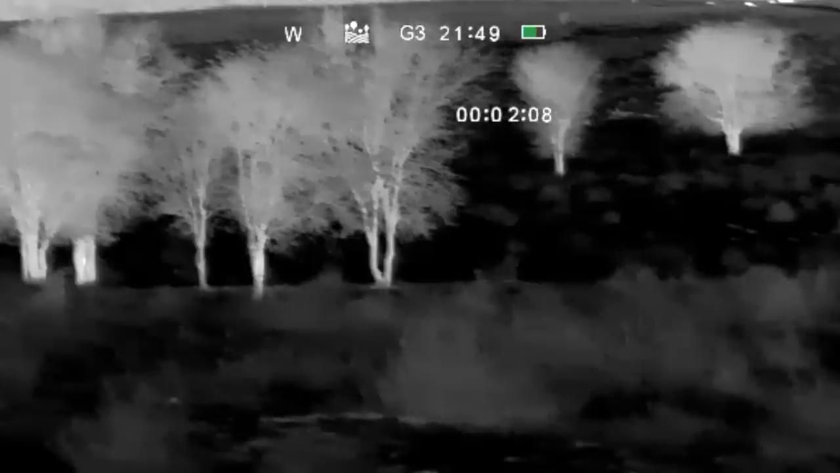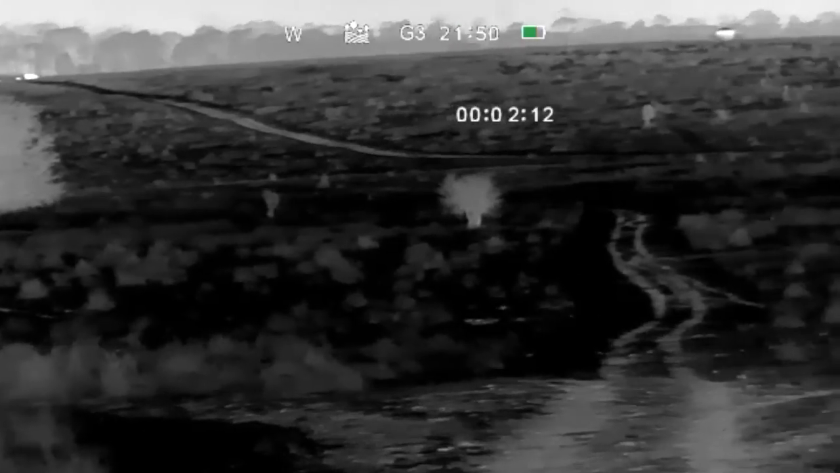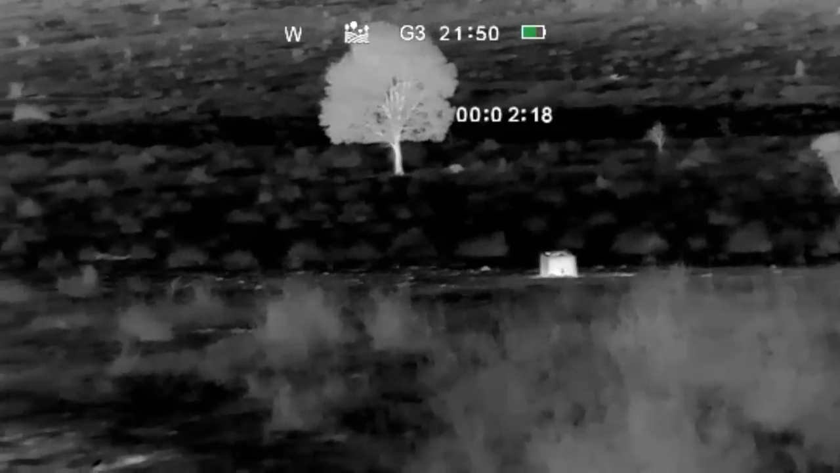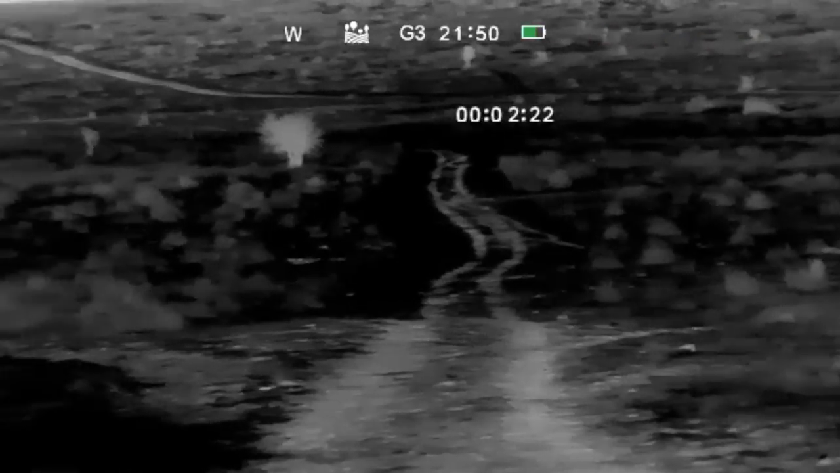I've got it in my hand because it's more comfortable to use it like that than it is to try and reach forward. And it also allows you to put one of the spare batteries on the top, which magnetically connect the same place the controls are.